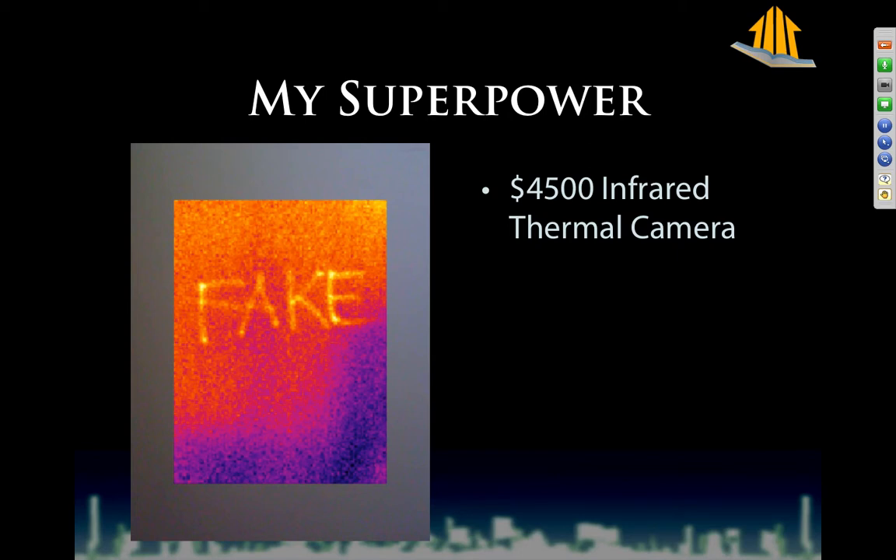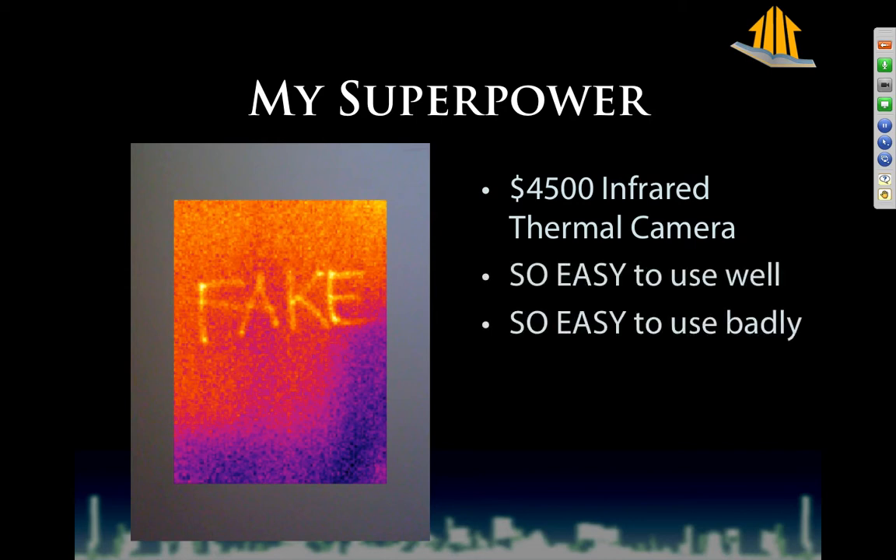Also, you're going to have to deal with the fact that people will think that your information is fake. Also, it's really easy to use this thing well, but it's also really easy to use it horribly. So all of the pictures I'm going to show you today are taken while the blower door is running in depressurization mode on a 30 to 35 degree day. So you need to make sure that you know how to use the infrared camera.